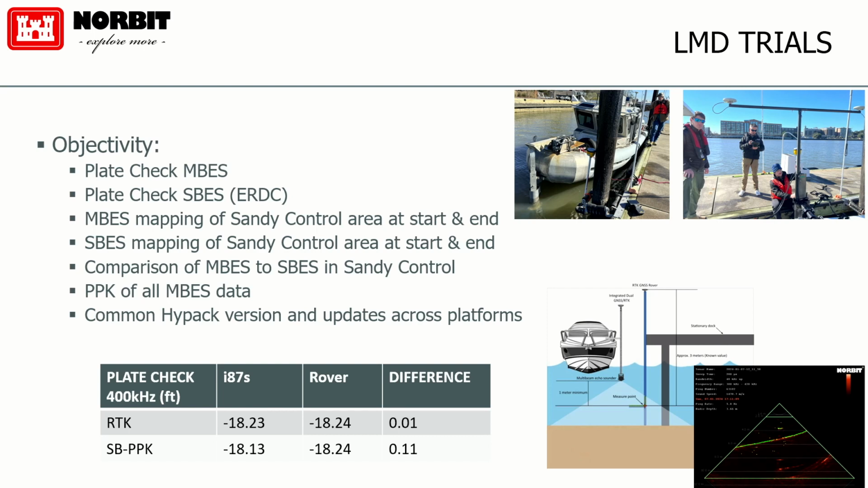We did that for both sonars. The 2026, we did it for the Norbit IADS. We did it also for the single beam aboard the ERDC vessel. But we did not do that on the Gannet because it's somewhere in the middle of the boat. It's hard to get to. So what we did is we went and validated that over the QC sandy area.